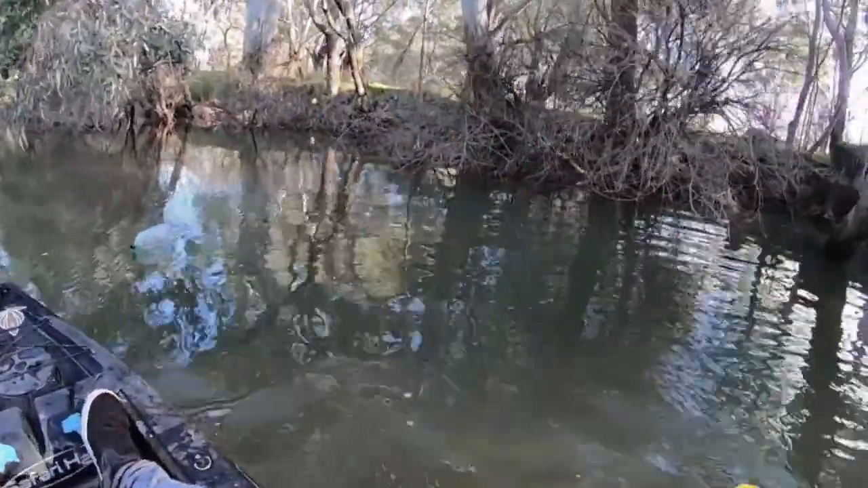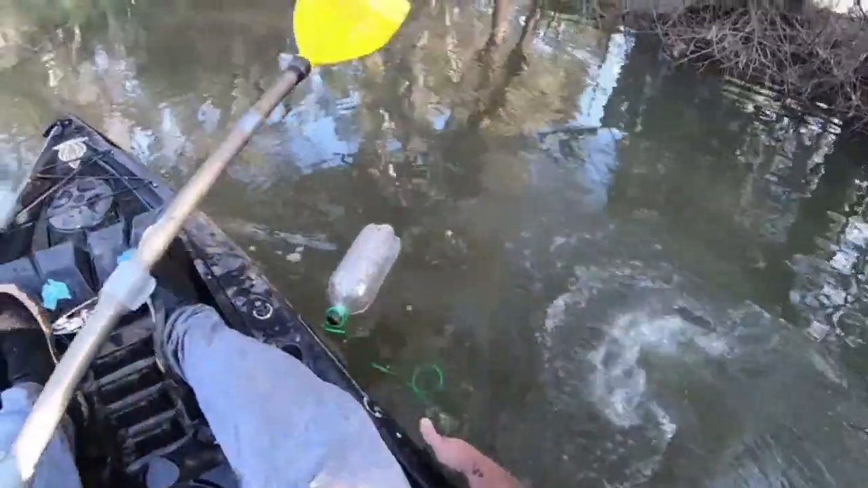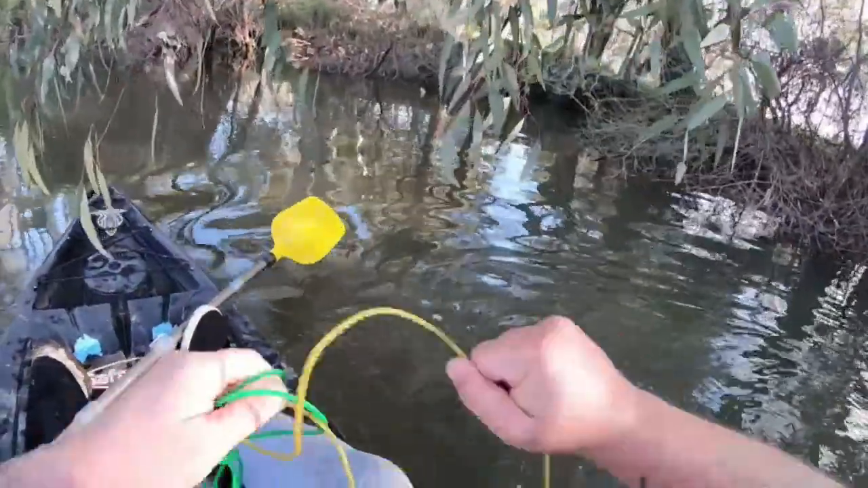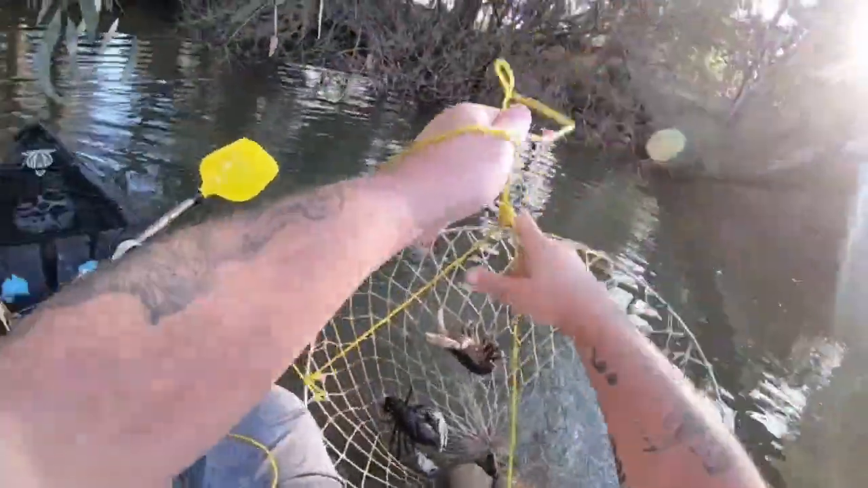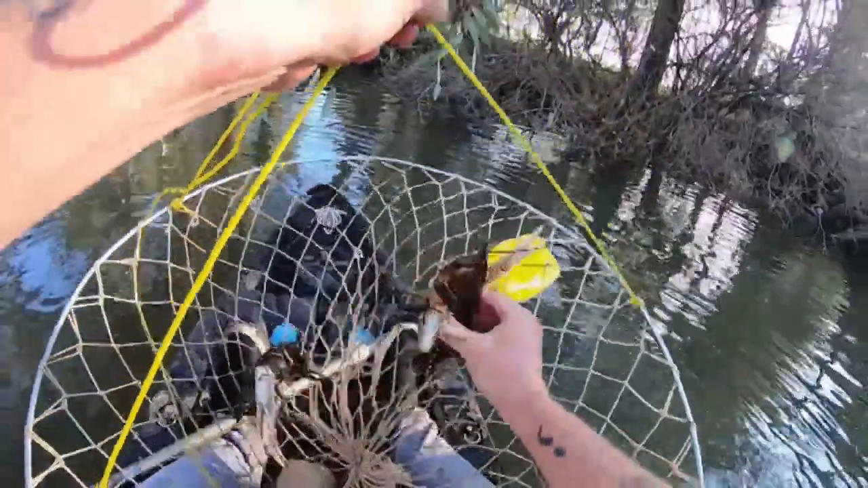It's funny how often I go craying and catch all my crays in the one net. It seems to happen a lot. Right, this one was snagged. It's off now though. Right, what have we got? Oh look, 2. It started off really slow. 2, but they're both undersized.